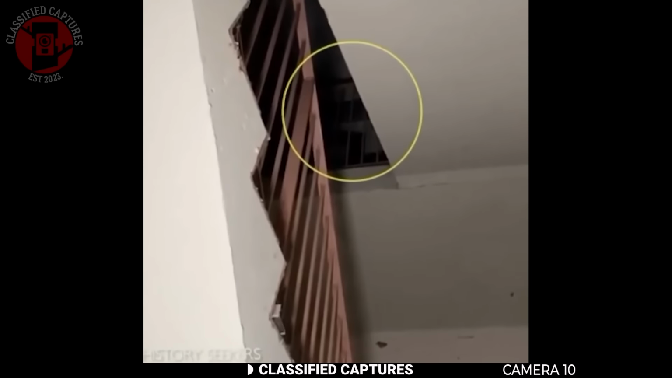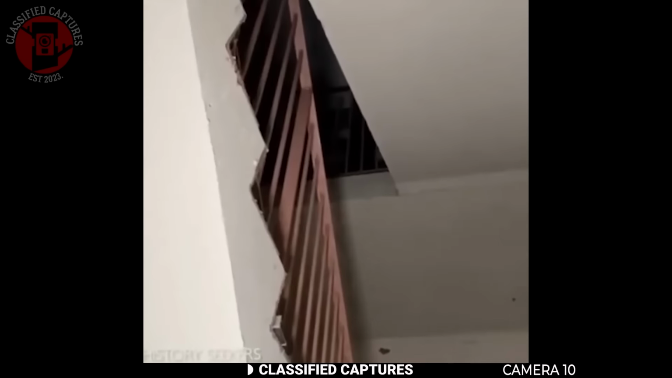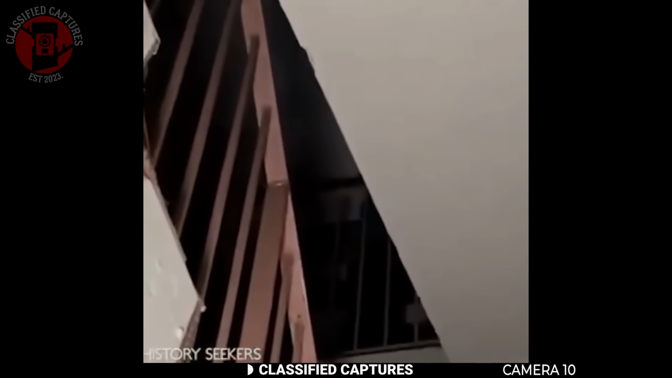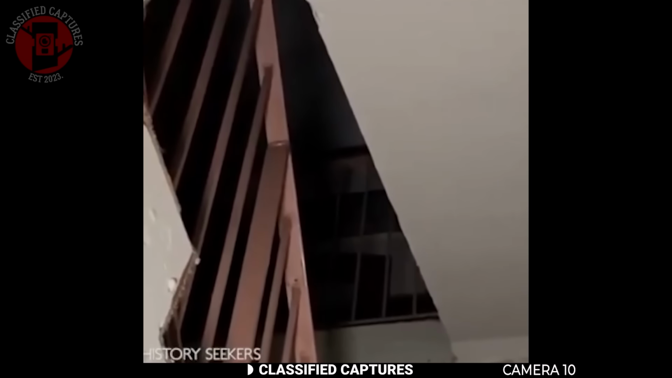This building has been empty for years. Some people think it may have once housed patients who were mistreated or passed away under grim circumstances. Because of that, many believe it's a hot spot for paranormal activity. So did they film an actual ghost, or was it just a shadow in a creepy old building?